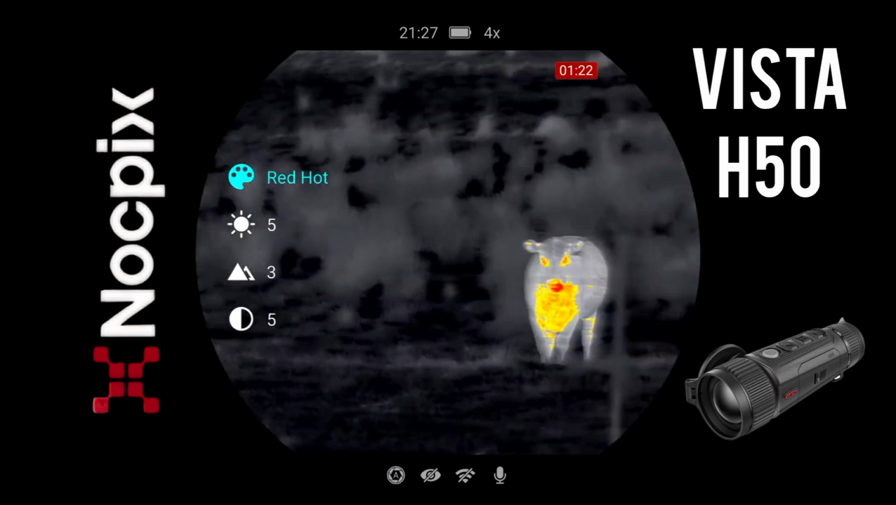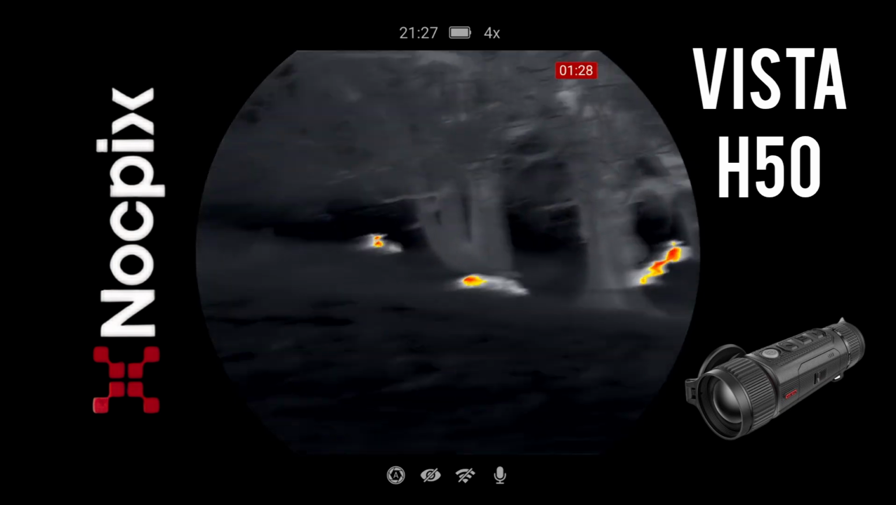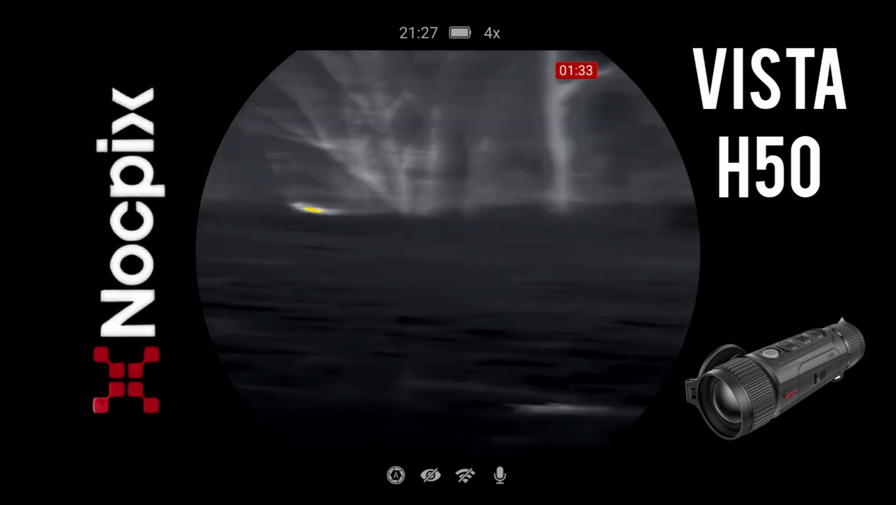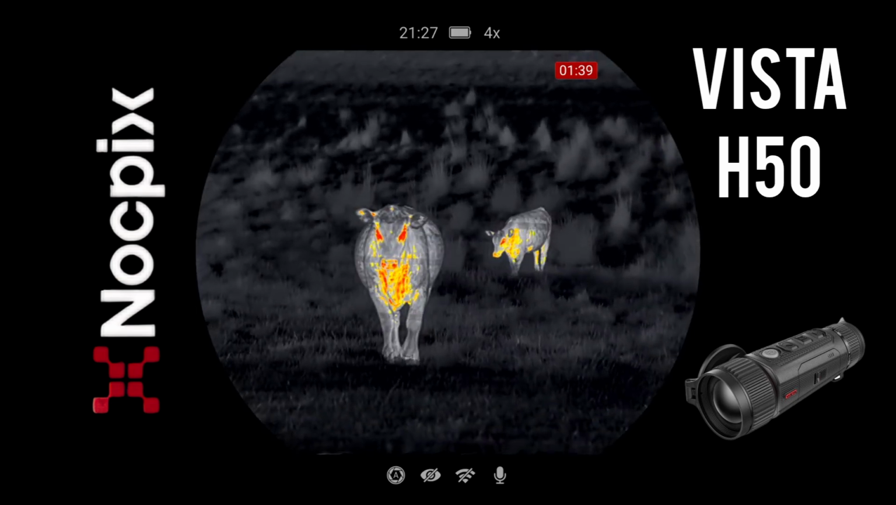Oh, I've just heard something. Oh, it's probably the cow. I've got earplugs in case anyone's wondering. You'll be able to see that in the intro. For anyone that has wondered what I use for hearing protection, I usually just use earplugs. One day I'll give myself a set of some electronic earmuffs.